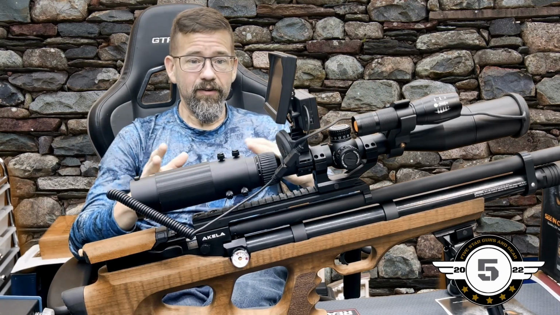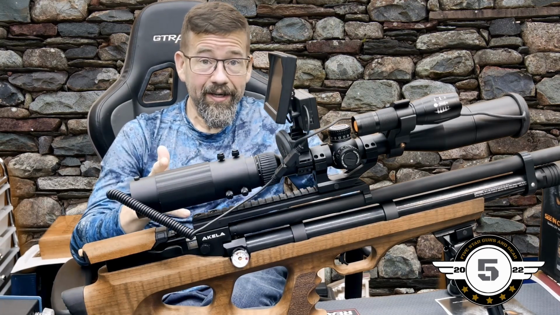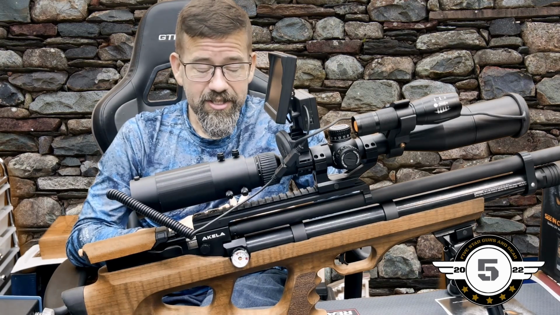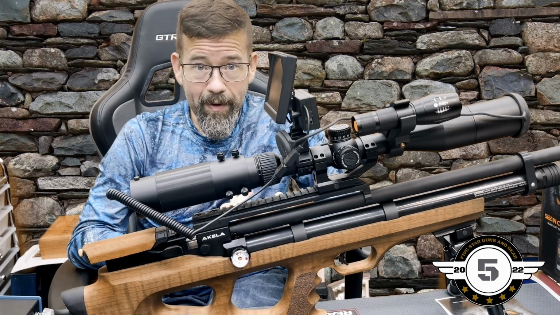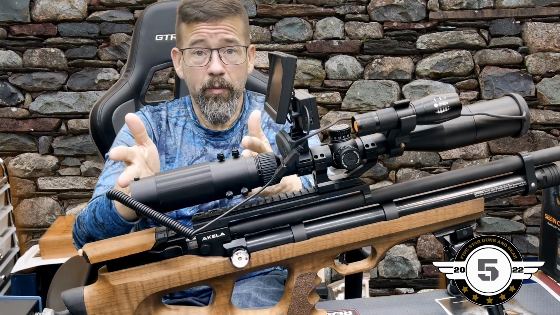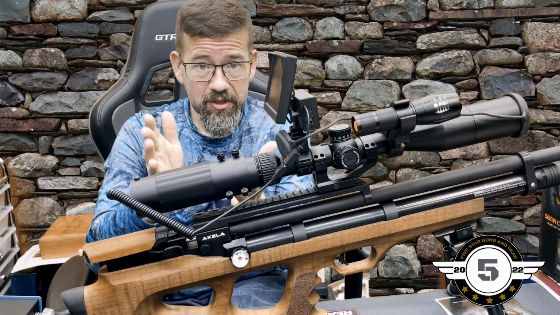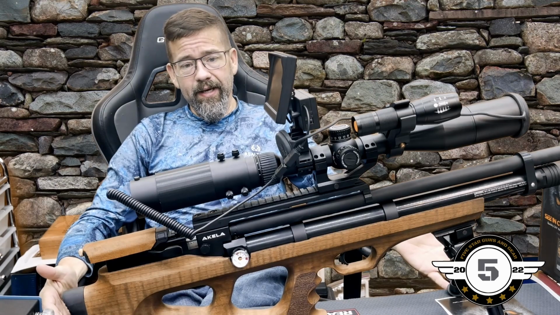Now, the benefit of this is you can adapt it to any existing scope you have. You're not limited like to the ATN. You're limited to the reticles, even though you can change the reticles in those. You're limited to their power settings, their glass clarity. With this, if you want to put it on a $3,000 scope or a $50 scope, it's going to work. So that's kind of cool.